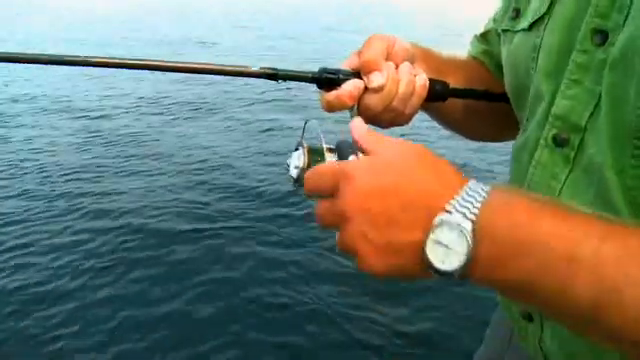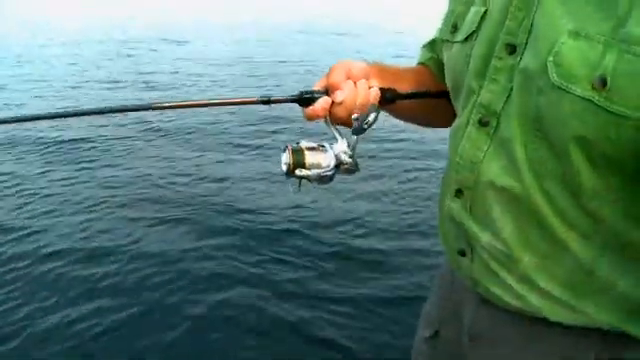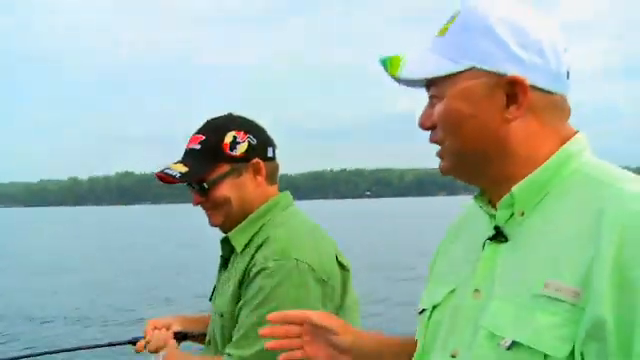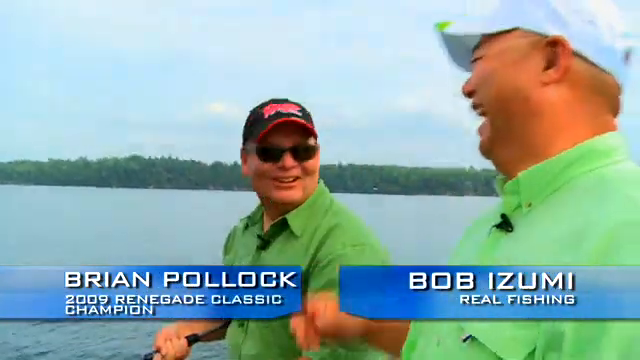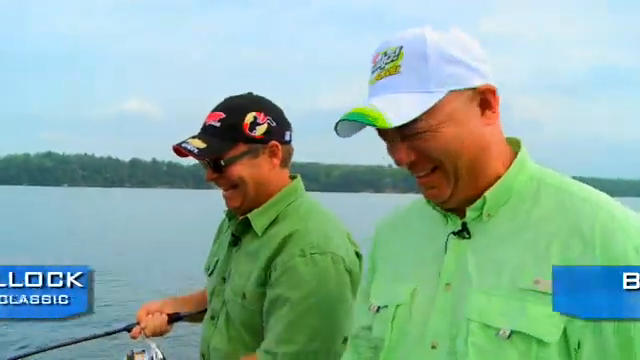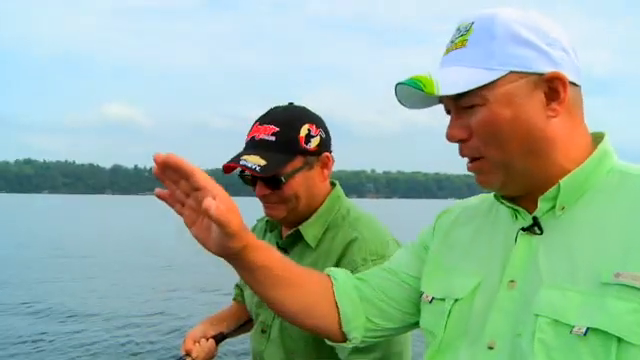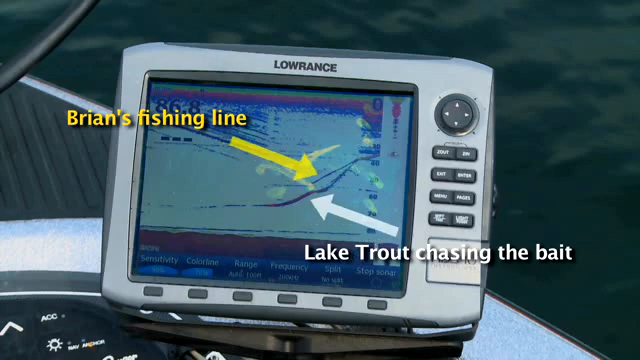Oh yeah, he's still going. That is cool. Isn't that cool? I like watching people catch fish as much as me catching them. No, really. I like catching them. And I liked how we both watched it come streaking up off the bottom, and he hit that grub.